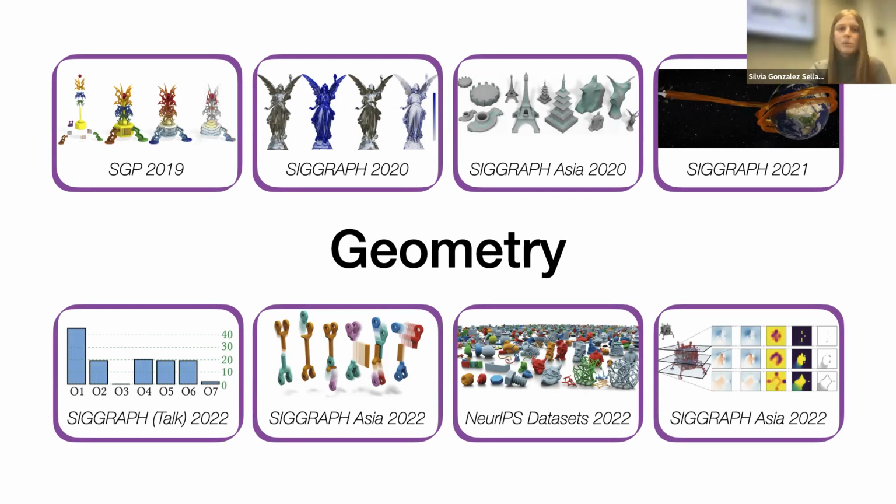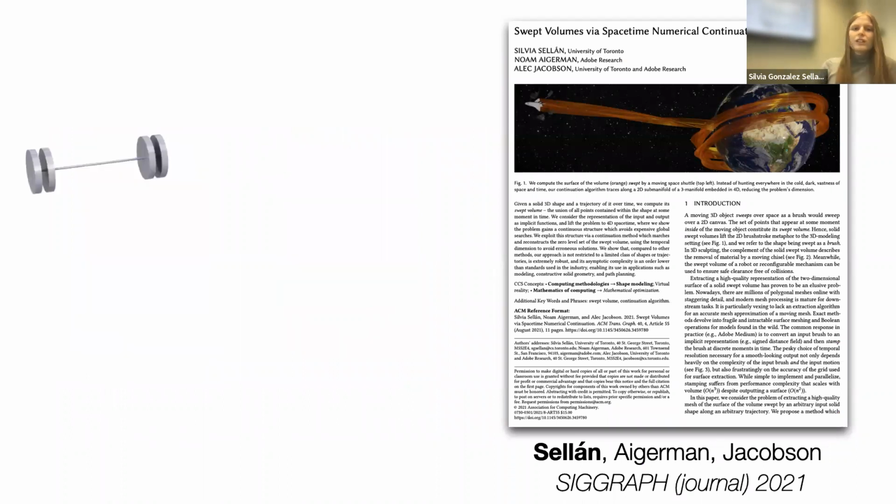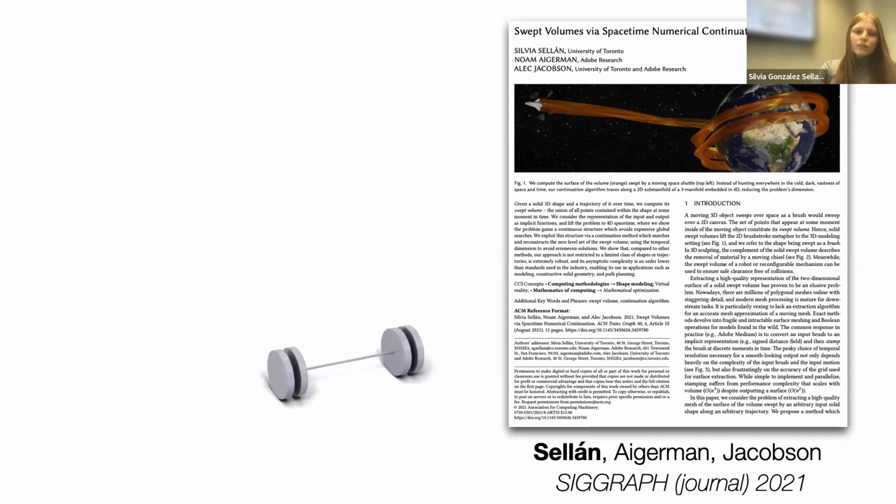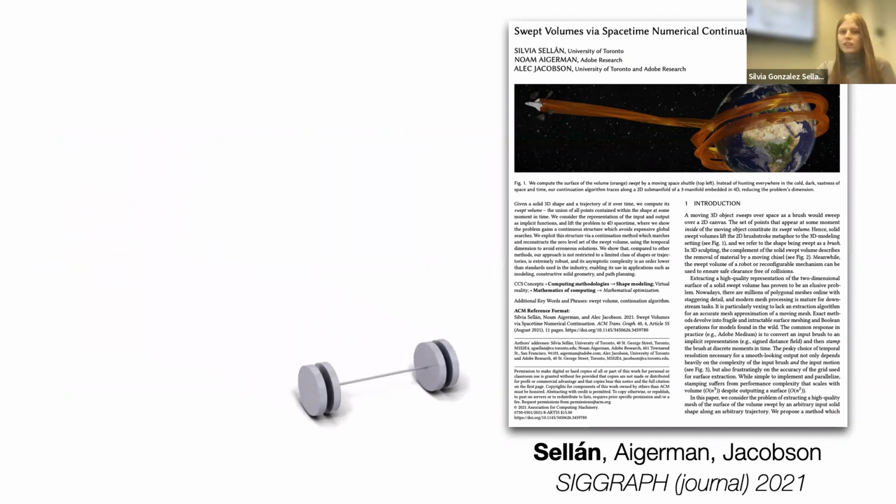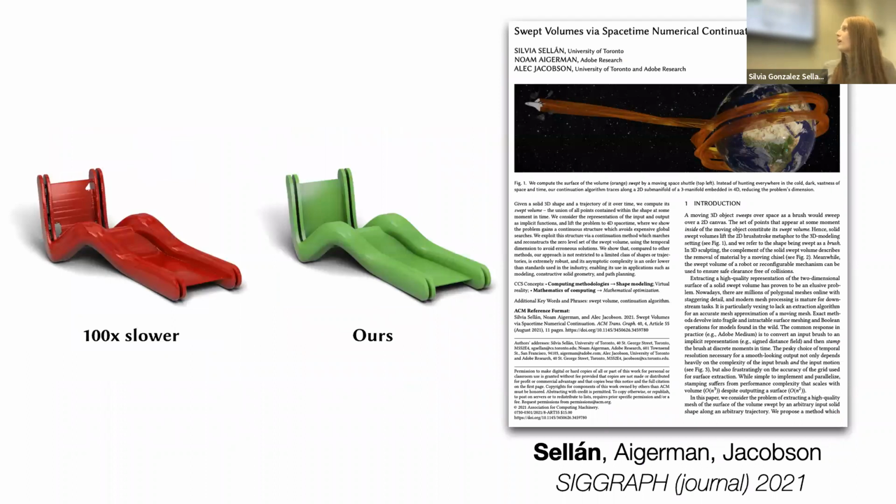So I thought I would show you some examples. This project that I did with Noam Aigerman from Adobe Research and my PhD advisor, Alec Jacobson, tackles the following question. Imagine an object that's moving through space following some trajectory. A very challenging geometric question is: what is the region of space that is covered by this object? This is called the swept volume of a shape. In this work, we propose a completely new way of computing it that's faster and more efficient than previous work.